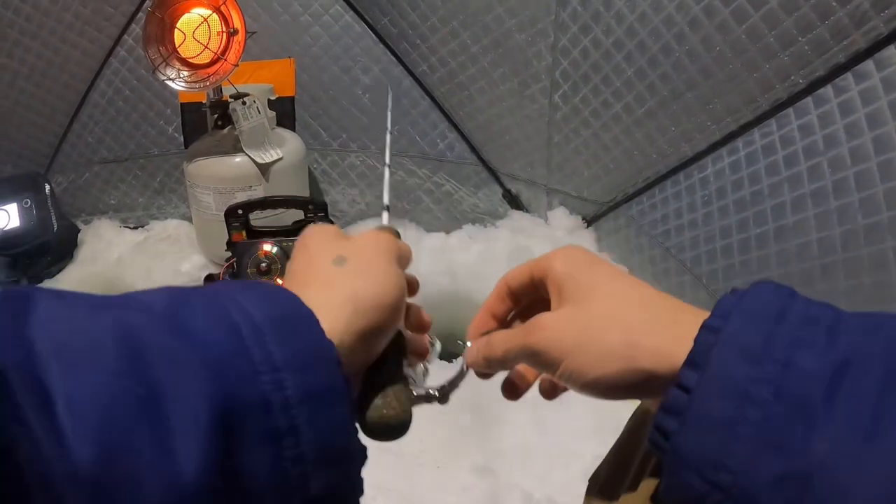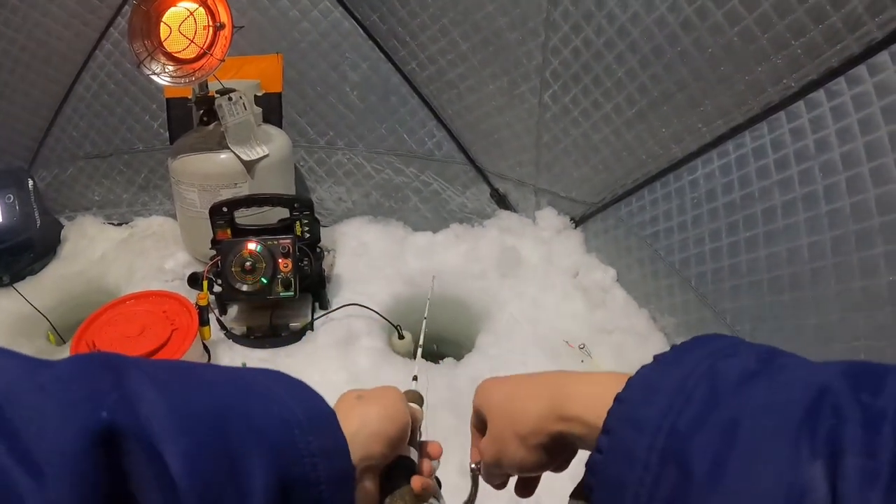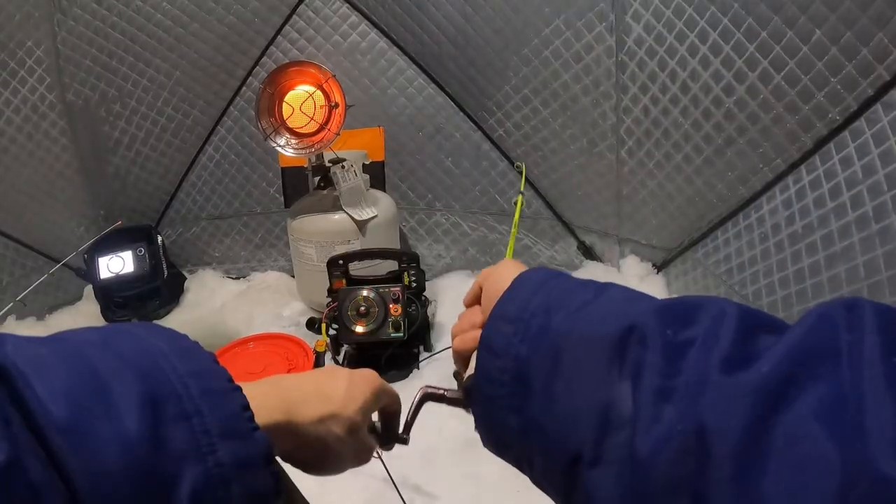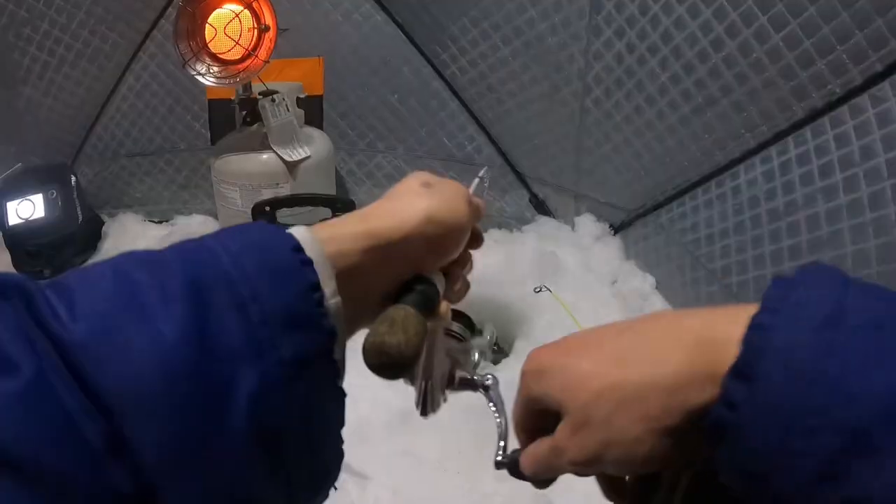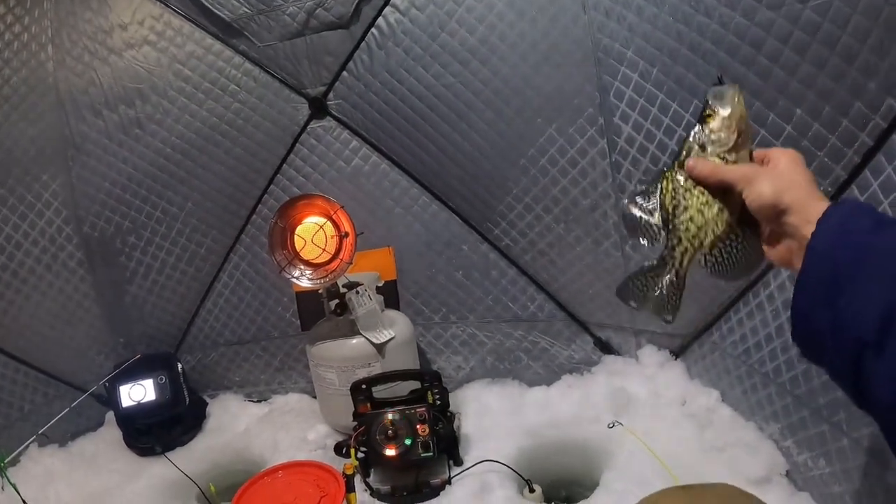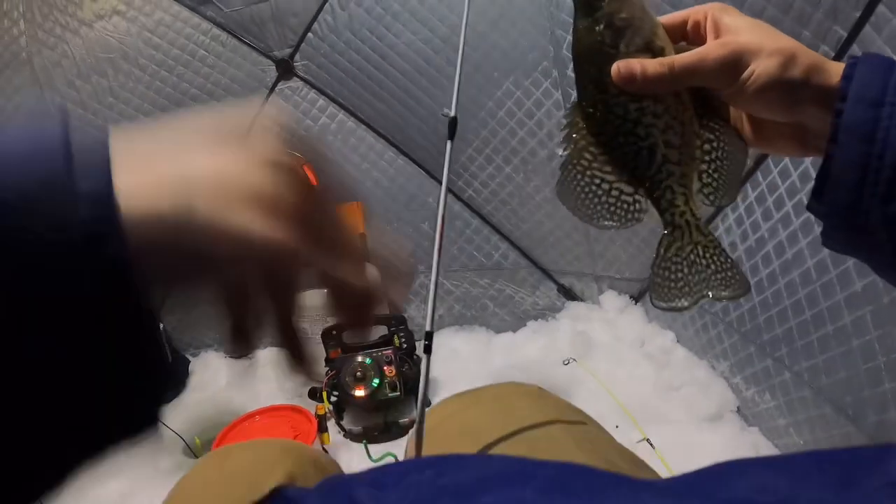I just missed one. I forgot. I totally just missed one. Nice. Where's the fish? Ooh, that's a nice one. Oh yeah. Toss them out the door. I guess if we keep catching them, we'll keep 4 or 5 of them like that. Make me a nice dinner. For sure, bud.